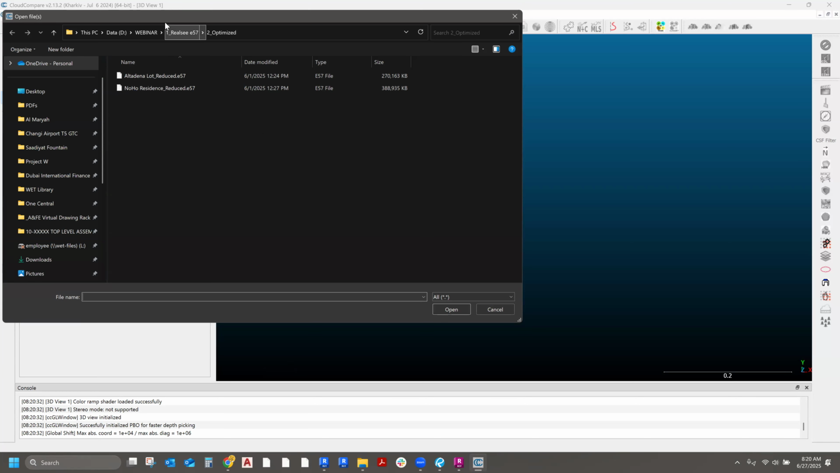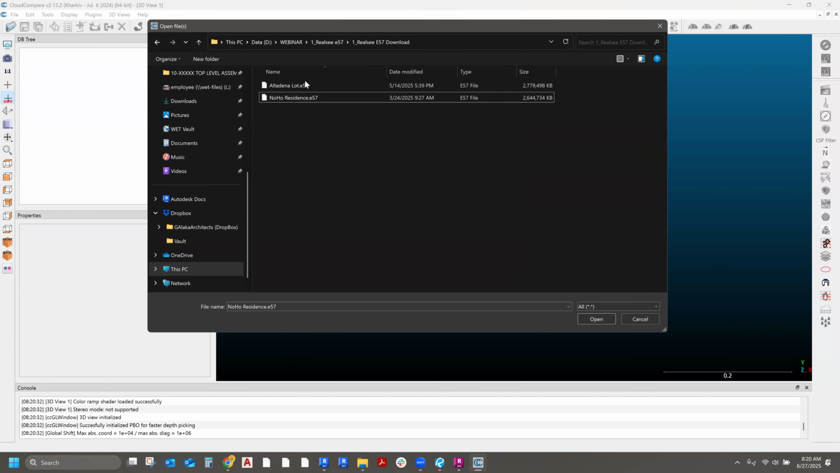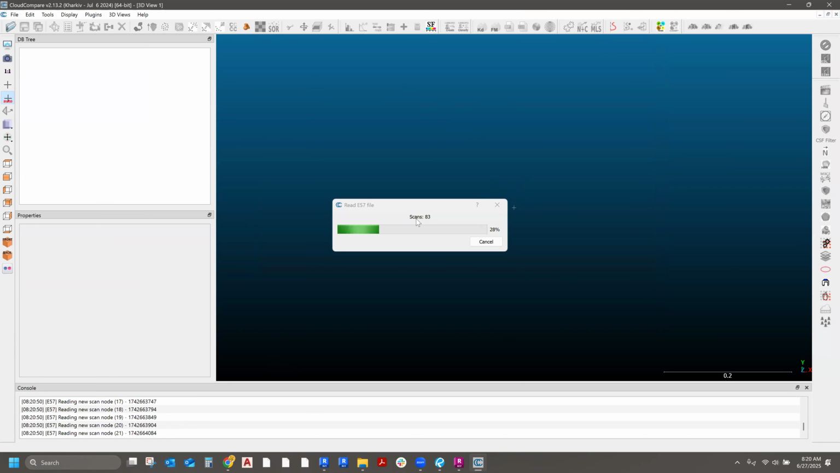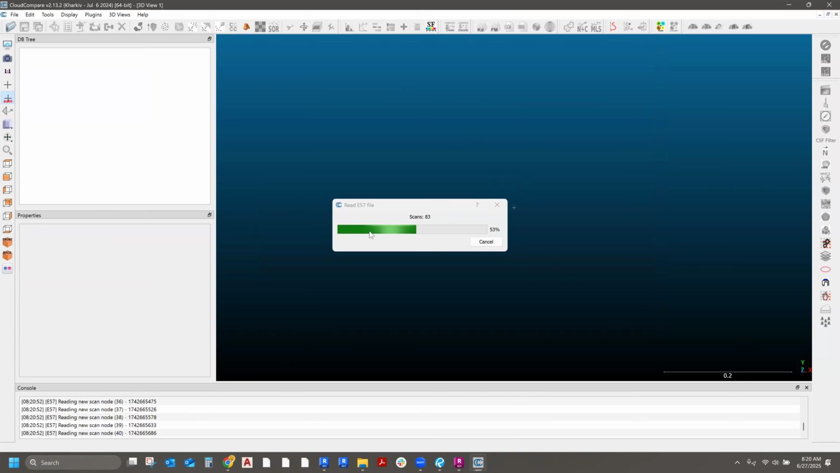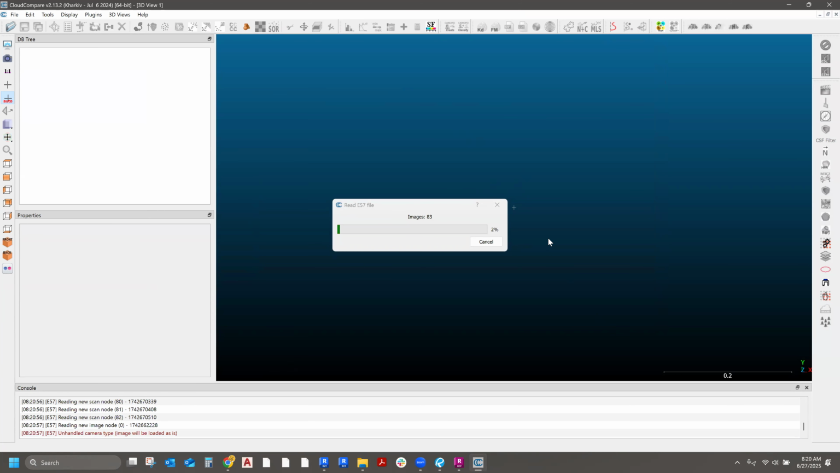There you go. So I'm going to go to, for example, let's do the one that's the actual house itself. So once I open up the E57 file, you're going to see that in this case it was 83 scans. So right now it's loading every single scan into Cloud Compare. So just for the sake of this, I'm going to do this live so that you can see that it doesn't take that long.